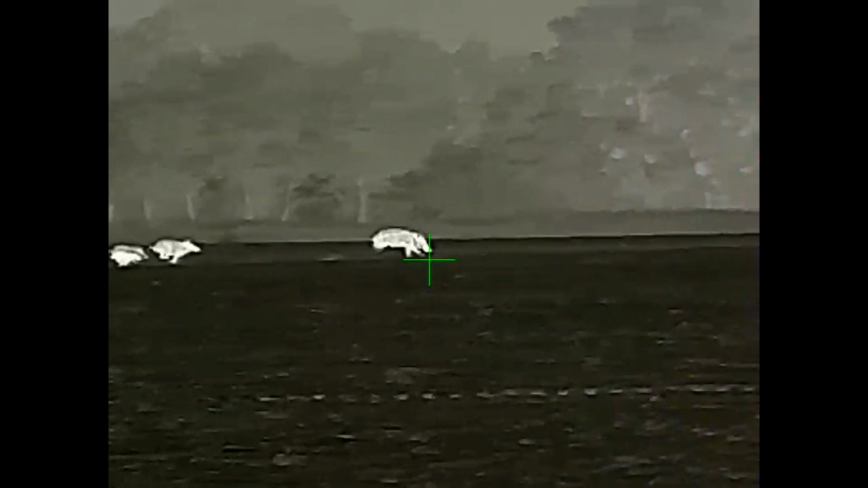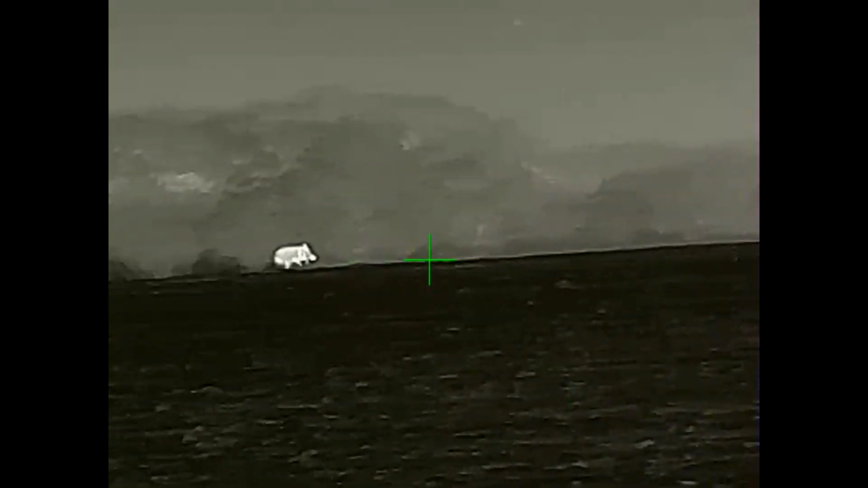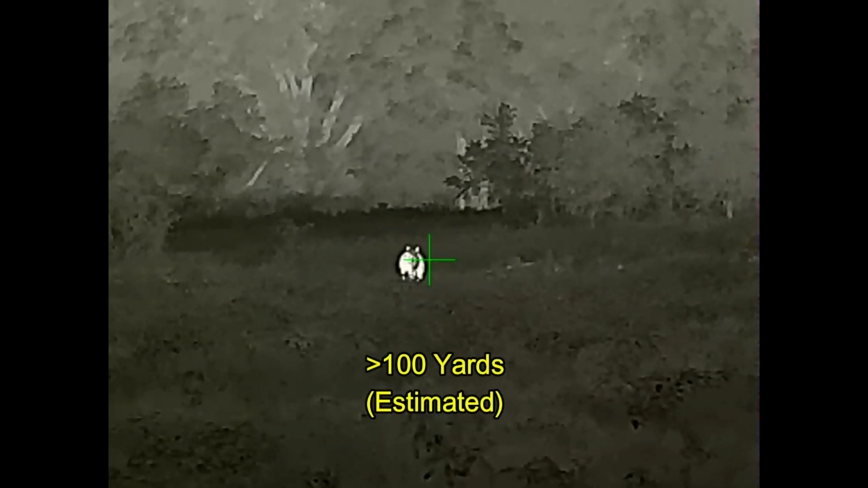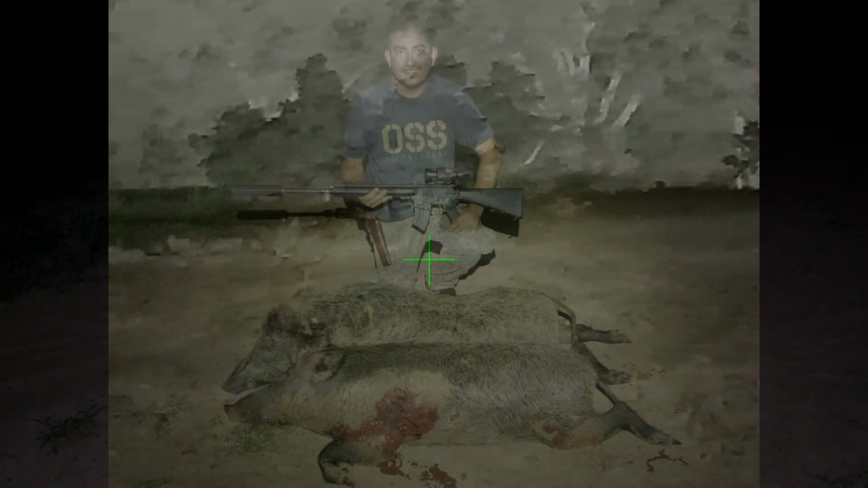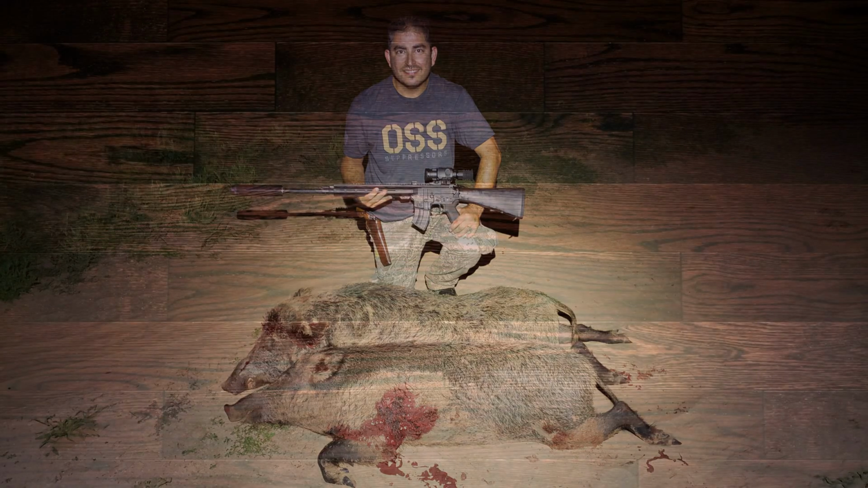Clear shot? Yeah, I'm shooting. When Ben shoots this sow and doesn't follow up because the hog's going over the ridge. And after finding that sow, I happen to spy another hog down in the low bottom areas. He's getting the sound turned on. Here he goes. And he hits the boar in the back of the head. So we recovered 2 hogs from this group, both of them being Ben's, a 180-pound boar and a 130-pound sow.